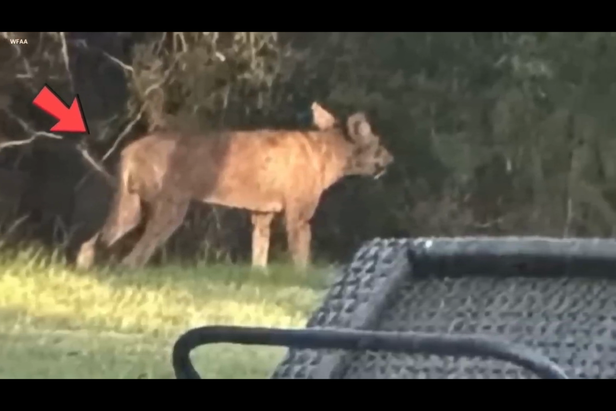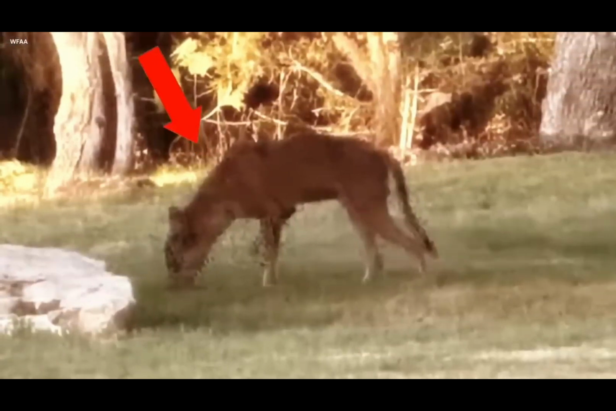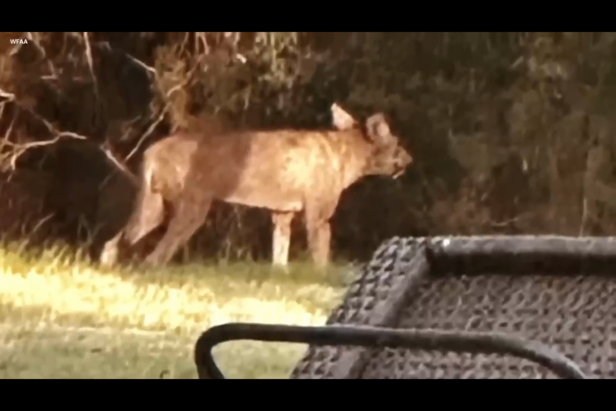But there was a problem. The picture didn't give any clear answers. It was like the creature didn't want to be seen properly, as if it existed between our world and another. This left everyone scratching their heads in confusion.